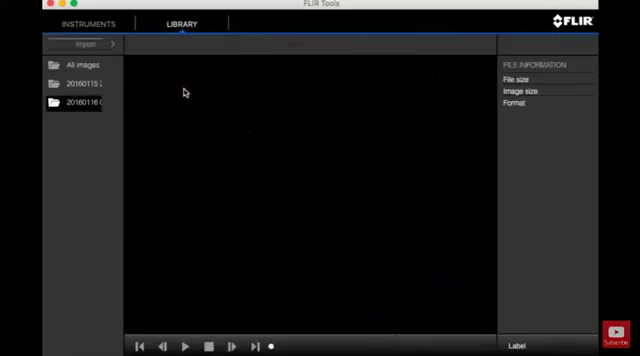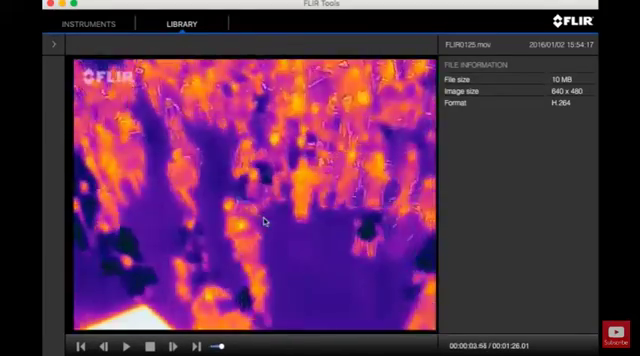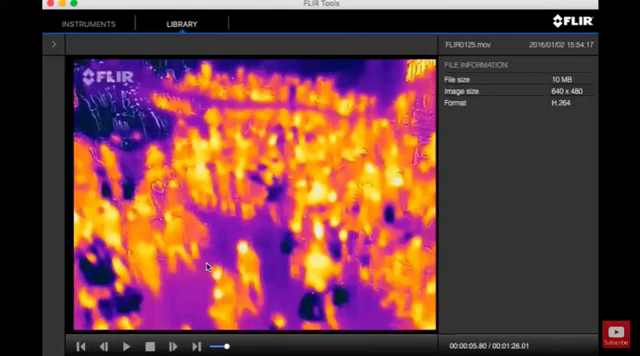Now as for videos, I can't see any way to extract any data. Basically you can just play them back and that's it. There's no way to say pause it and then take measurements or something like that. I don't know if the data is there stored within the video and it's just too hard for the app to extract, or they just don't bother saving it and they just rely on people taking pictures. I'm not really sure, and to be honest I'm not that bothered, because it works well with pictures, so the videos are just kind of a nice bonus.